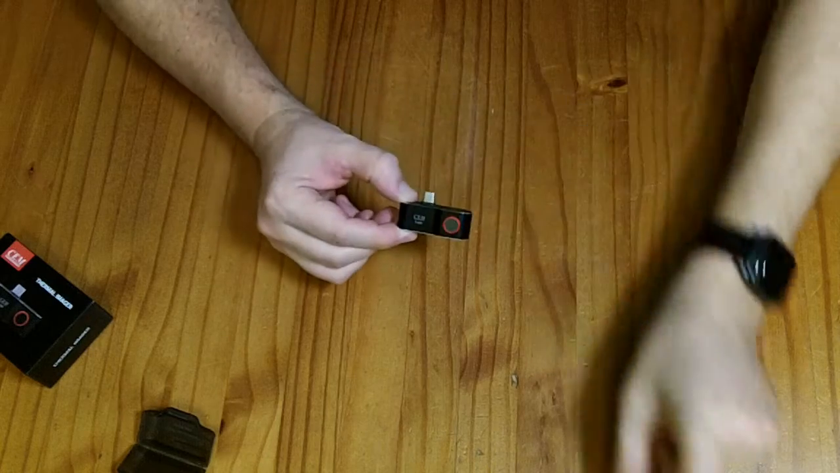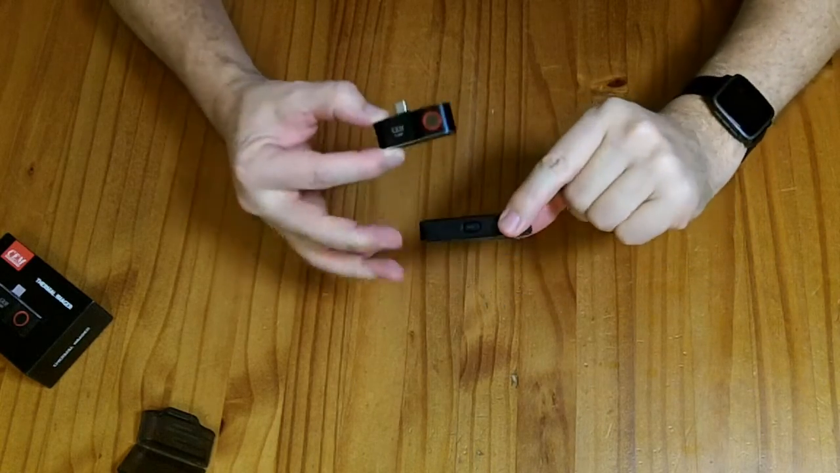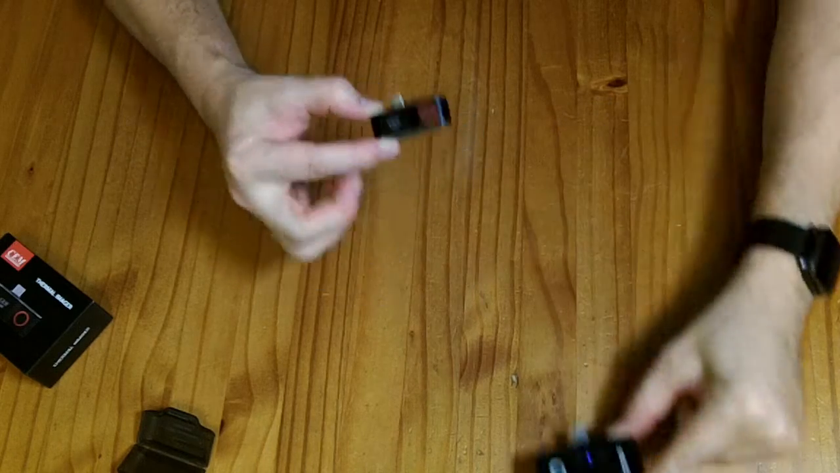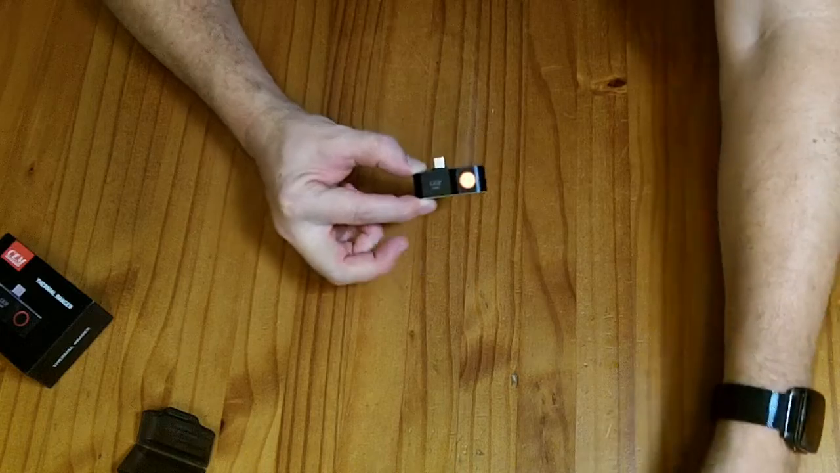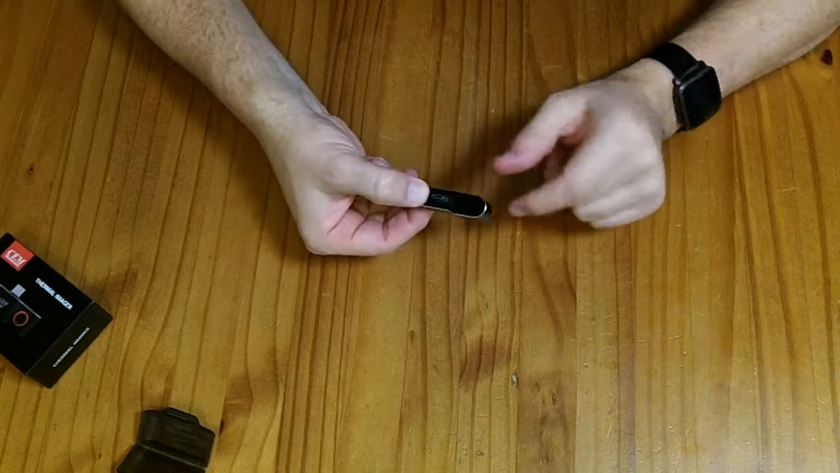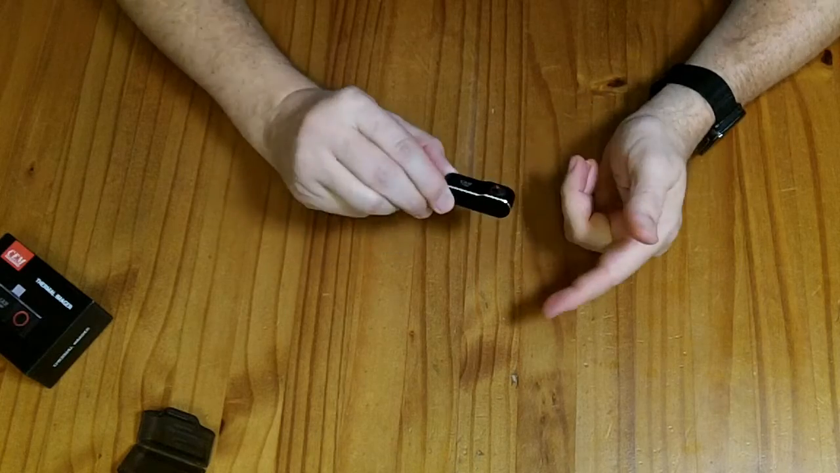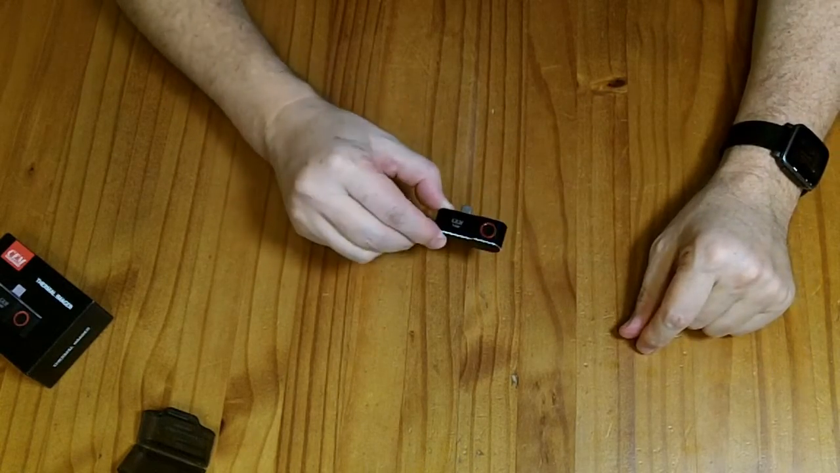What I liked about this over the FLIR One Pro is that the FLIR One Pro has a built-in battery and you have to have that battery charged, whereas this doesn't have a second camera or an optical camera, but it runs entirely from the phone, so there's no battery to die or need to be charged. You just plug it into your phone and it works. So there is that simplicity, which is kind of nice.